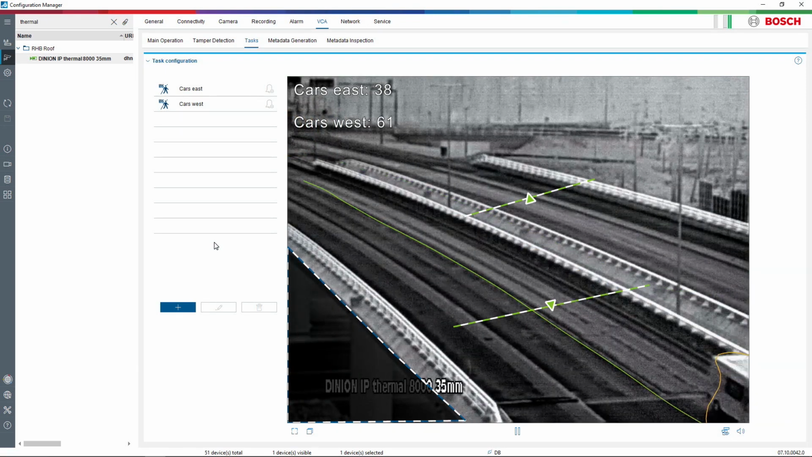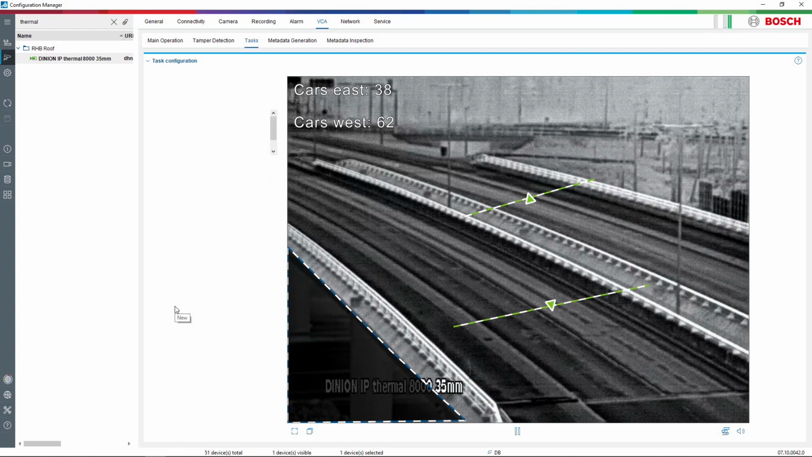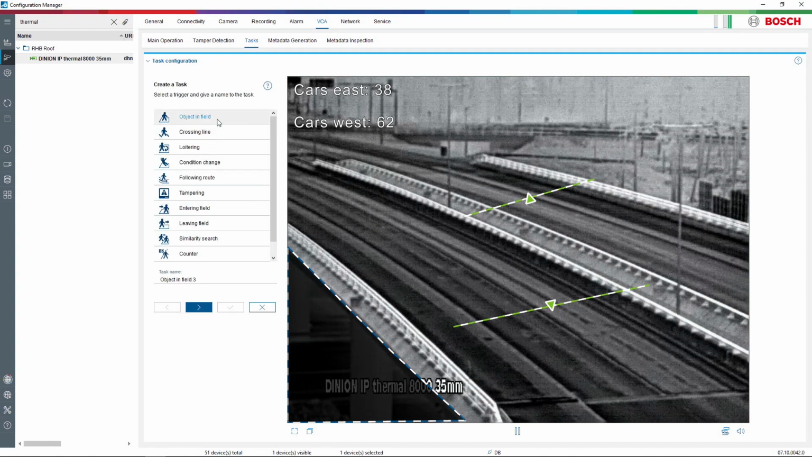Okay, and what I also can see that you have done some object classification, so it's just cars you're counting. It's not trucks and it's not bikes or motorbikes, it's just cars. Yes. Okay, good. So perhaps we should try to create some kind of alarm scenario with cars then. Yes. So for example, I can make a new task and I can make an object in field. And I can name it anything I want. I will make it car and truck.